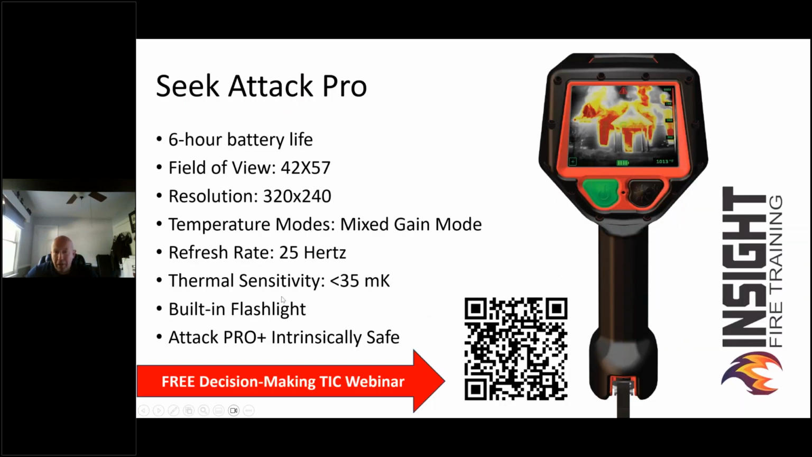This is your standard AttackPRO, exact same features as the AttackPRO Plus, but it doesn't have the NFPA certification and it doesn't have the locking battery. A lot of you would say, well, why does it cost more to buy an NFPA just to get the sticker? No, if you look at what they got to go through to get that certification, it's quite expensive.